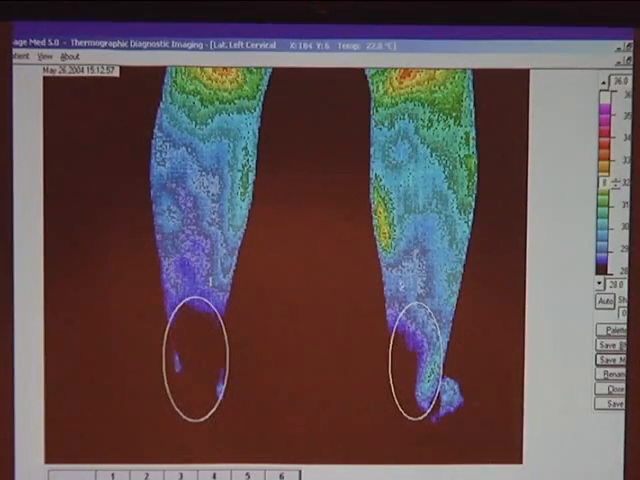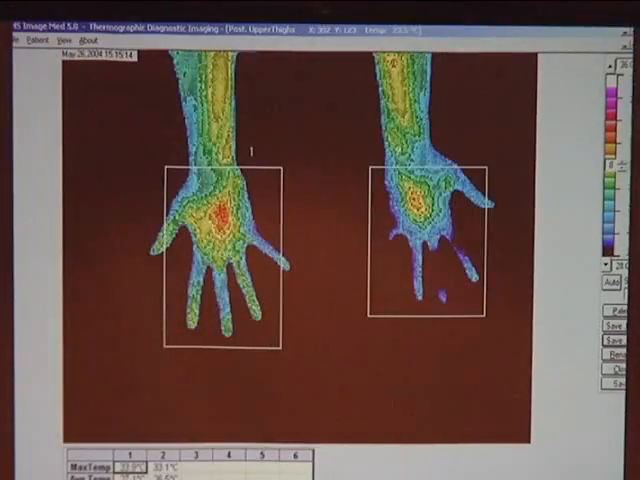And this patient comes in and says, I've got a bad foot, and the history is consistent with a left lower extremity complex regional pain syndrome. And I say, great, and I go ahead and do the thermographic study, and I find this. This is the same patient. And what I find is that the patient's left hand, for whatever reason, has fingers missing. Now, those fingers aren't missing, obviously. They're just so cold they've dropped off the palate.